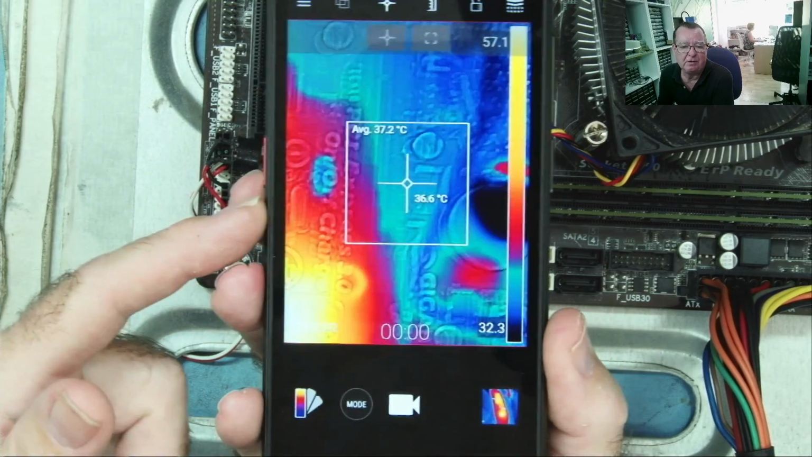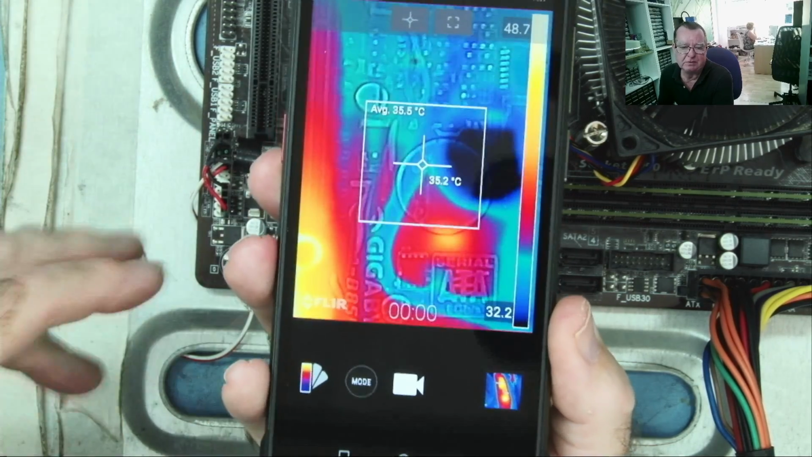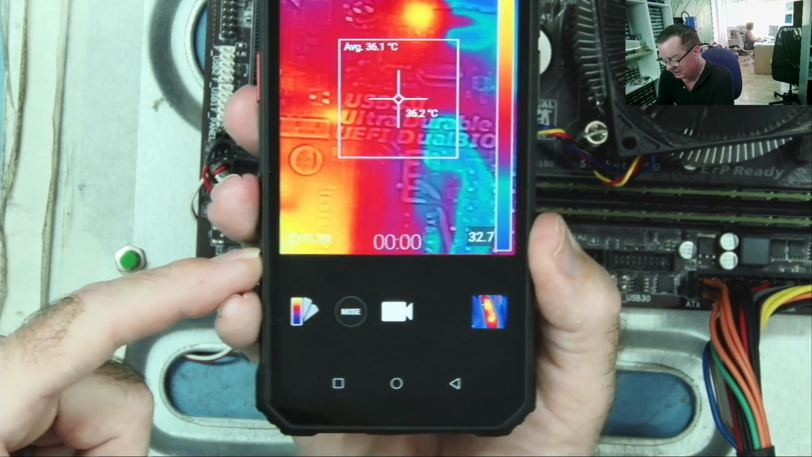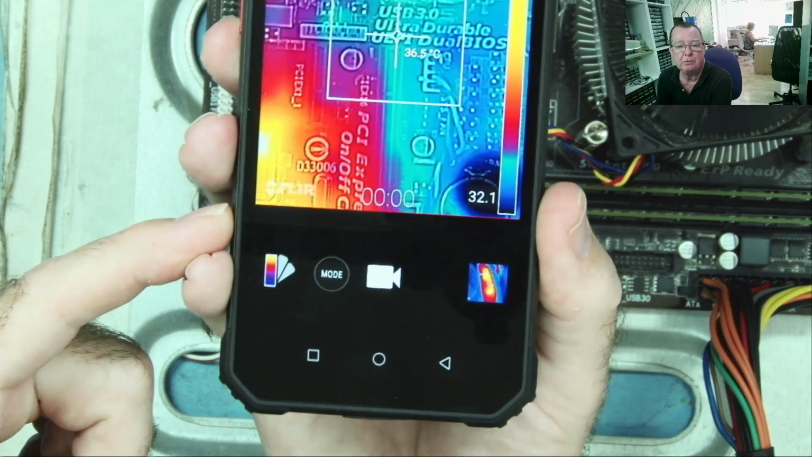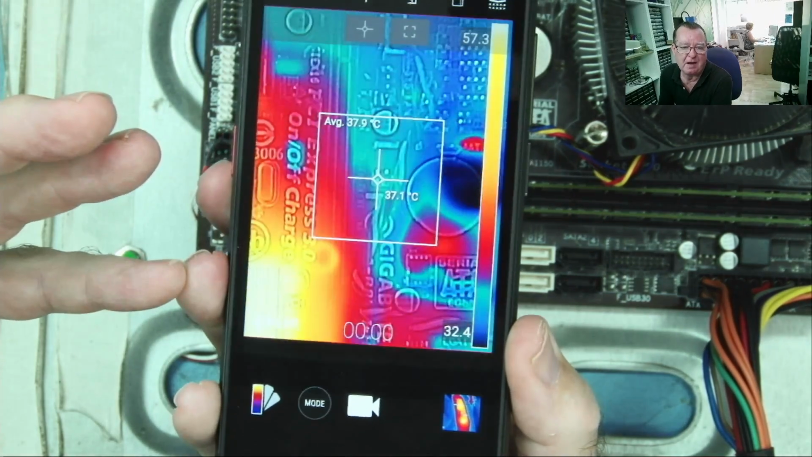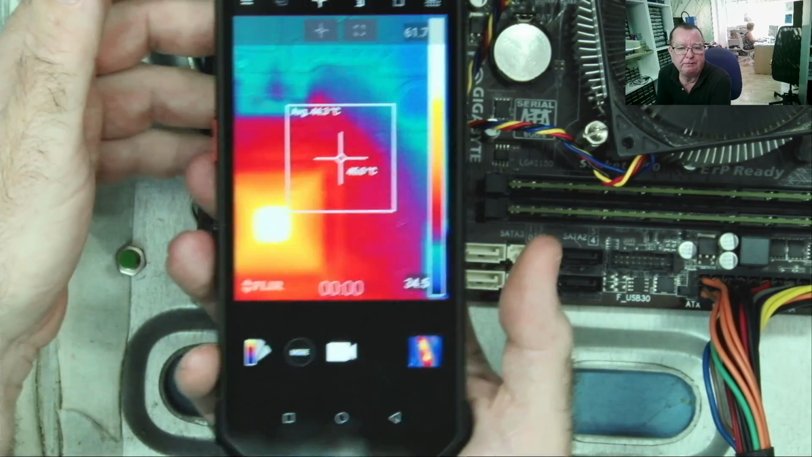I mean, clearly you can buy, and I've demonstrated, thermal cameras in much higher resolution than this one. None of those had this little trick where we can see the optical image at the same time. It's something I do like, but for less money you can get a higher resolution thermal image. But this is effectively a multifunctional device.